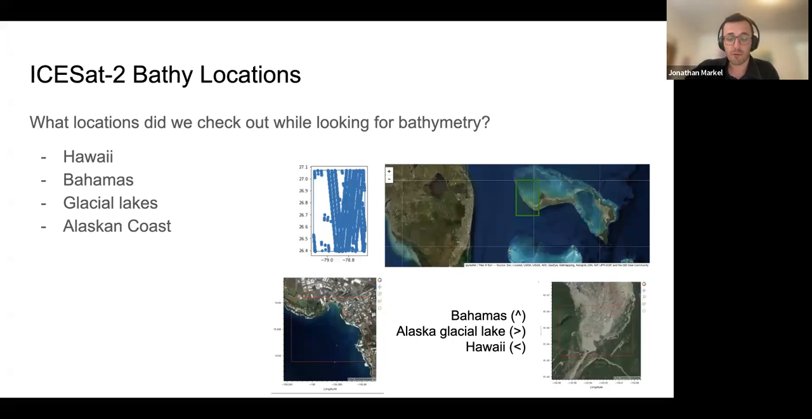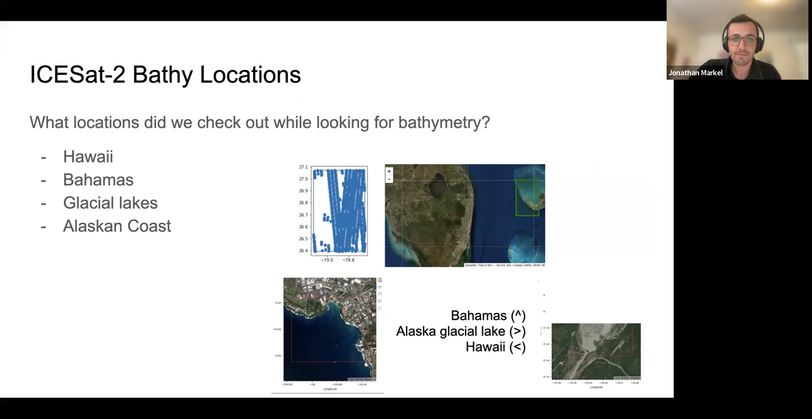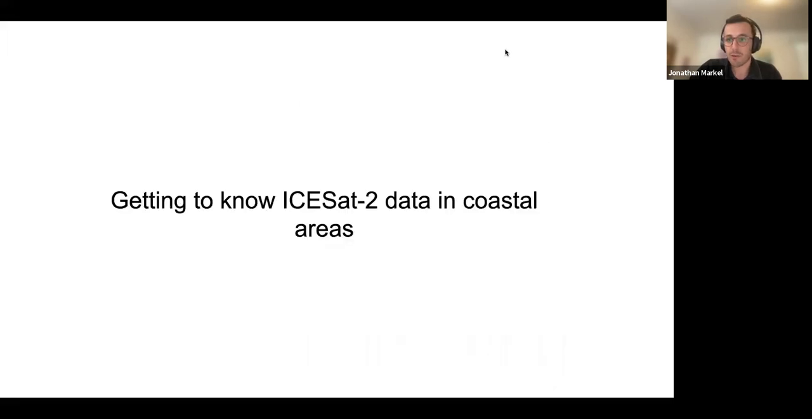And I think this is the last slide before I'll hand it off to Eli, but these are just a couple of the different locations that we looked at this week, from glacial lakes to Hawaii and the Alaskan coast. I think a diverse set of environments, to be sure. Eli, do you want to take it from here?